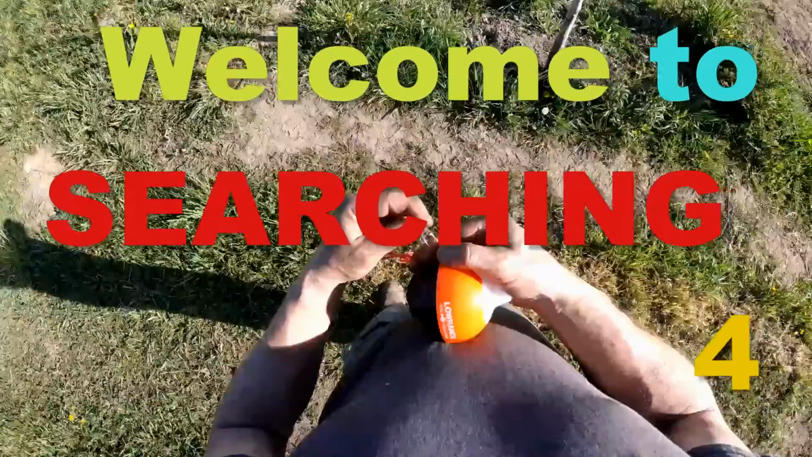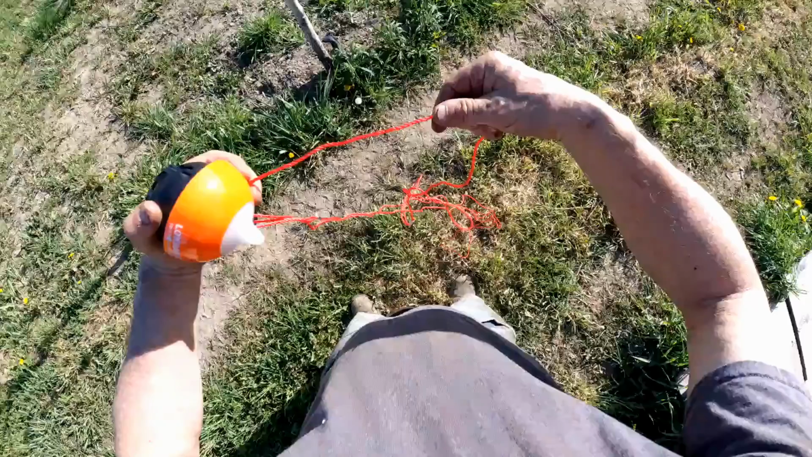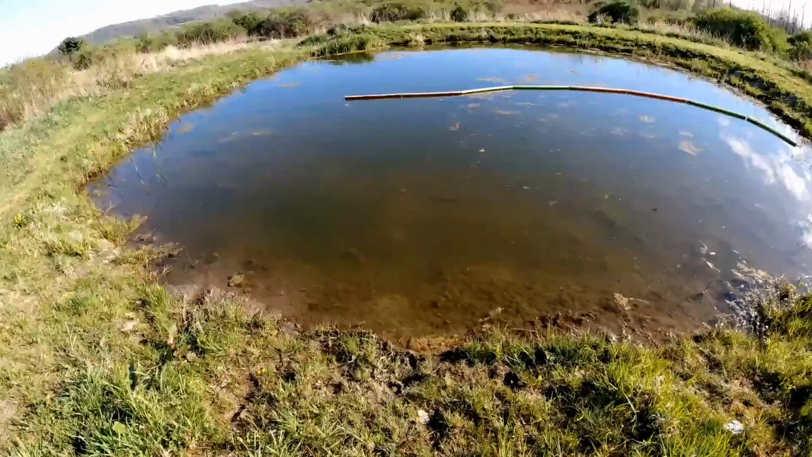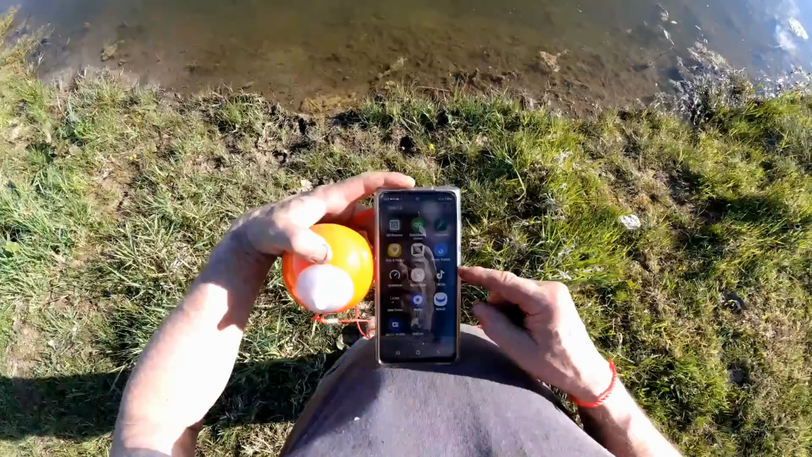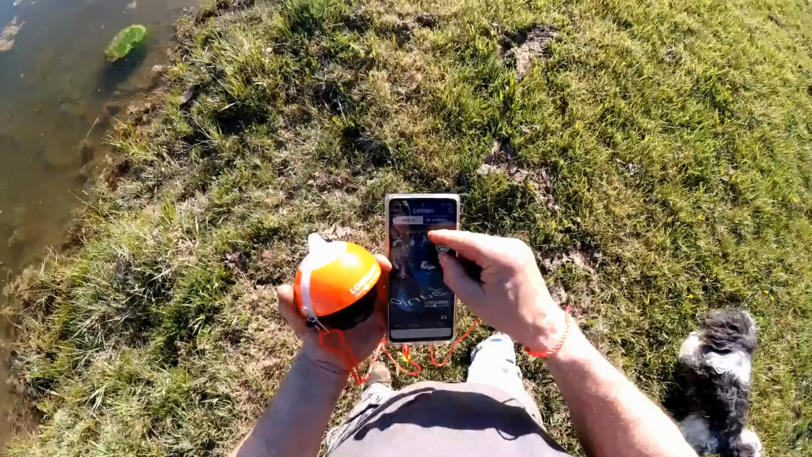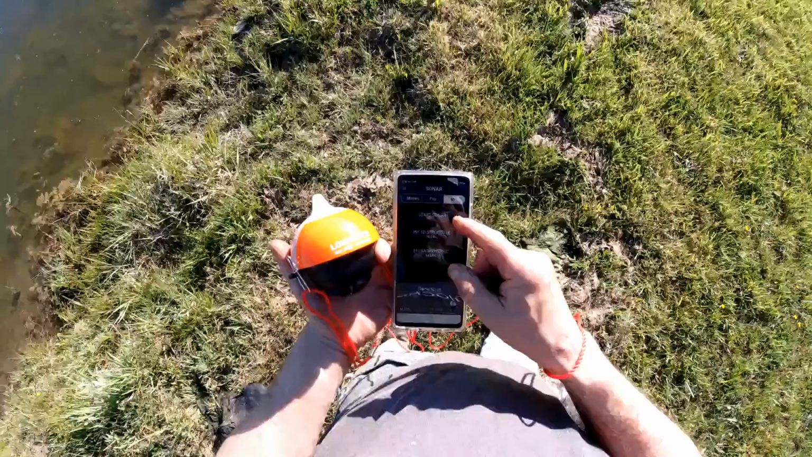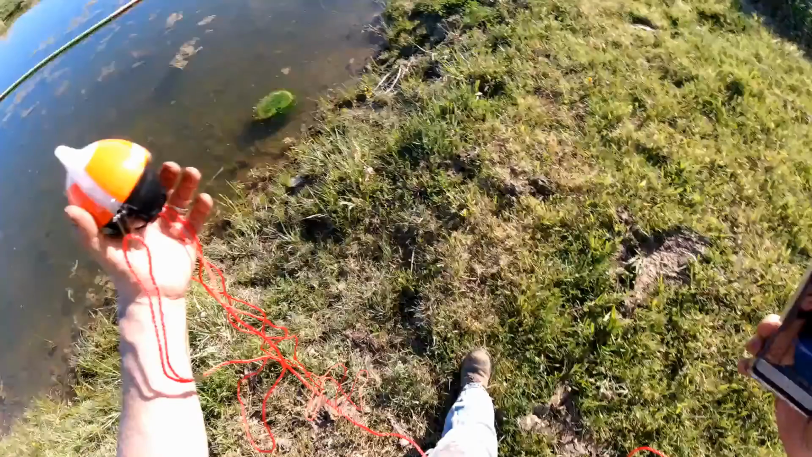This is my first attempt at using the Lowrance castable sonar, and this is a 3D unit. I'm not sure exactly how I got into hyper recording here, so I'm going to have to voice basically through this.